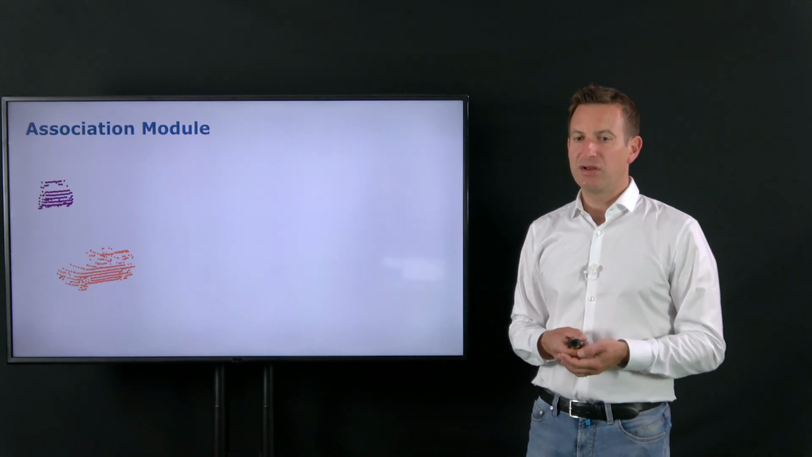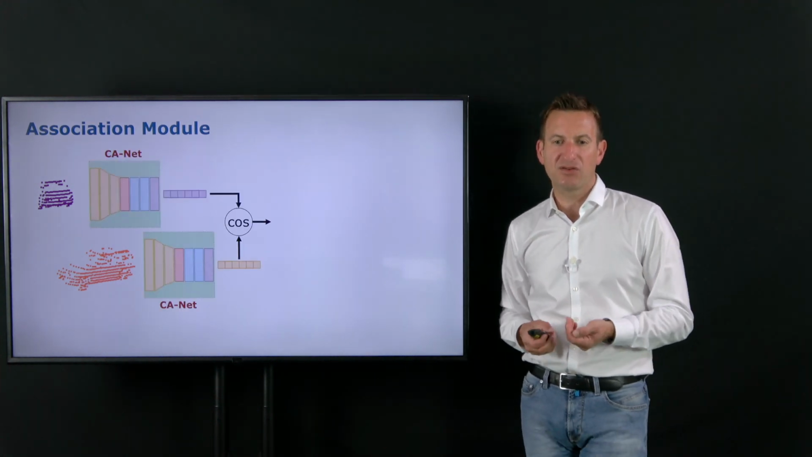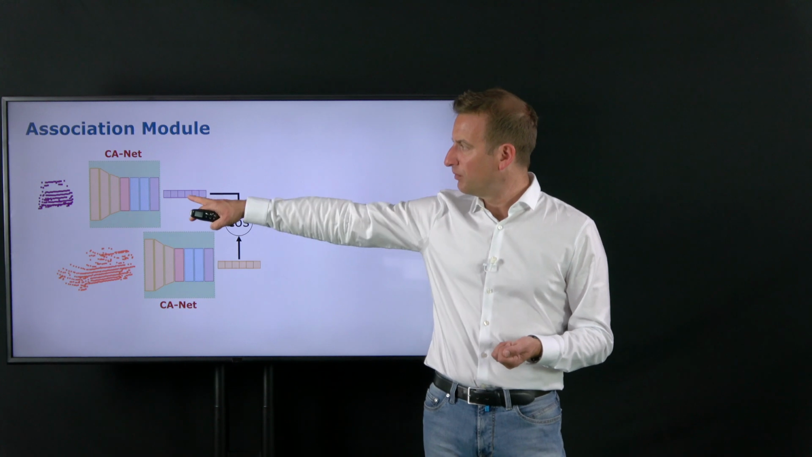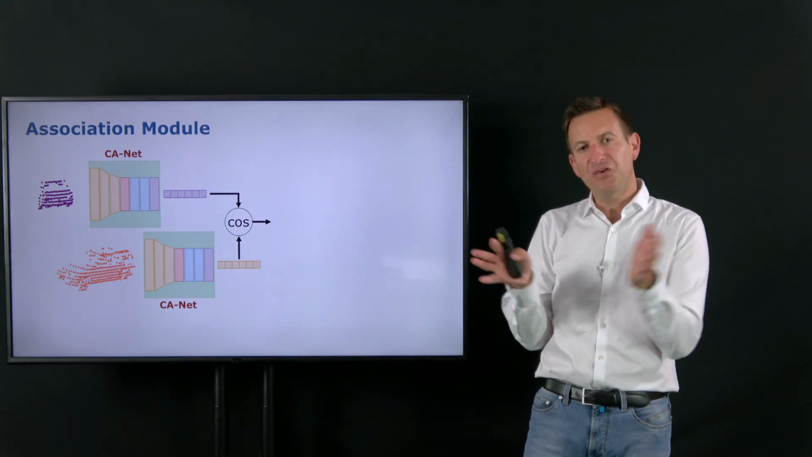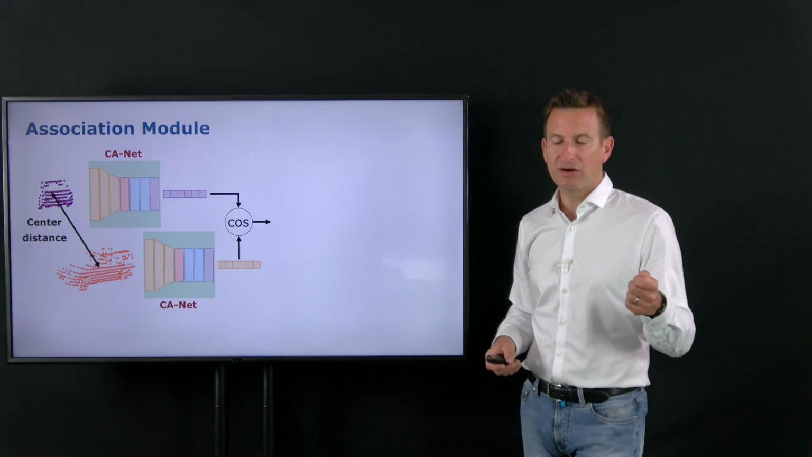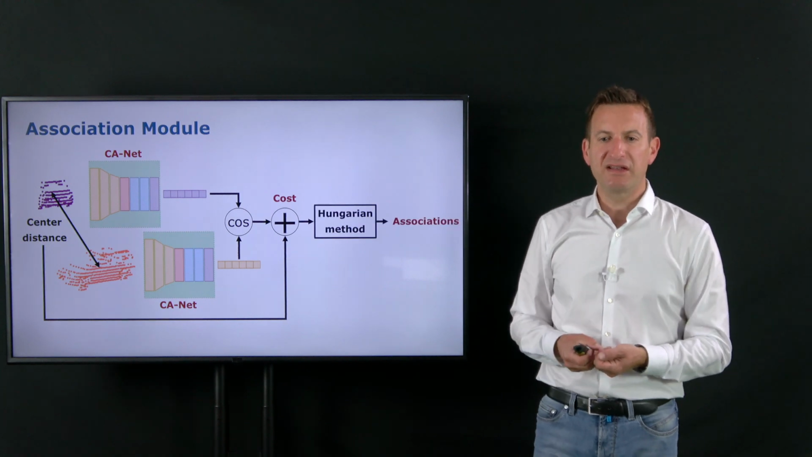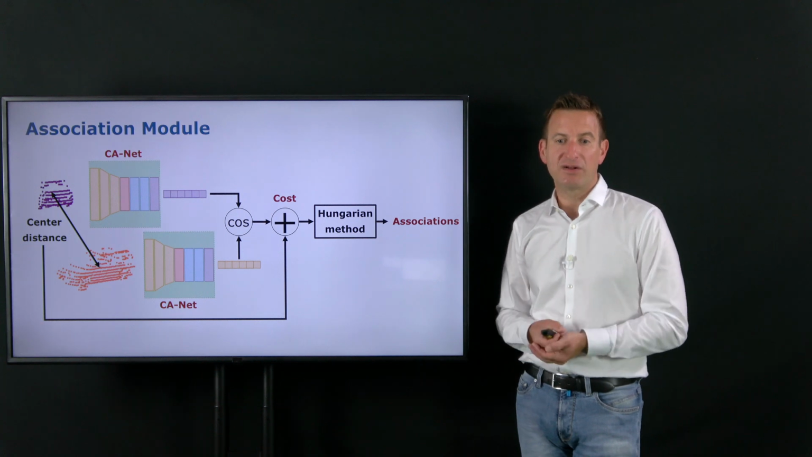And what we later do, once we have the trained network, given that we have two segments that we abstracted, is take our contrastive association network. This provides us with a similarity, a cosine similarity computed on this single feature representation for every instance, and this basically encodes the appearance. And then we also combine it with the distance between the centers of those objects, join them, and get an association cost, and then we can run an association algorithm such as the Hungarian method to get our data association.